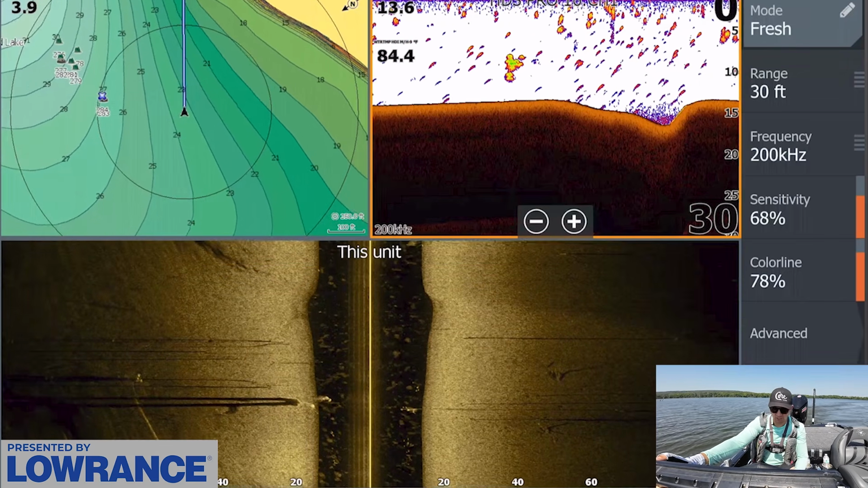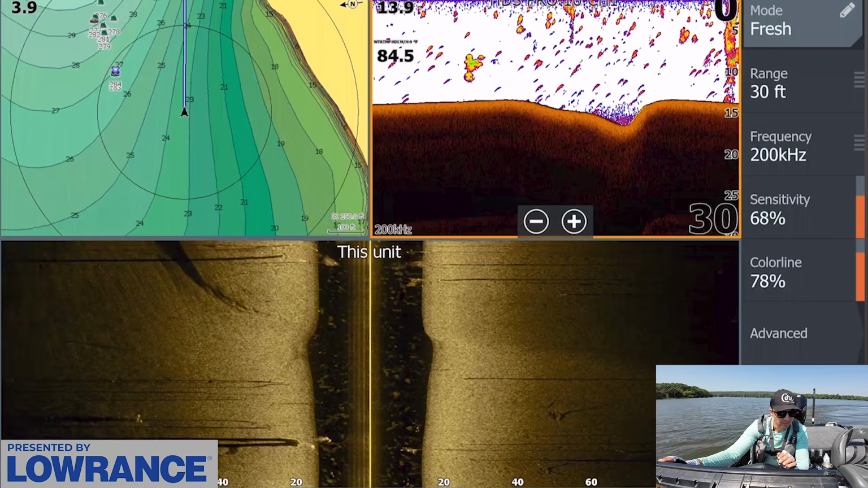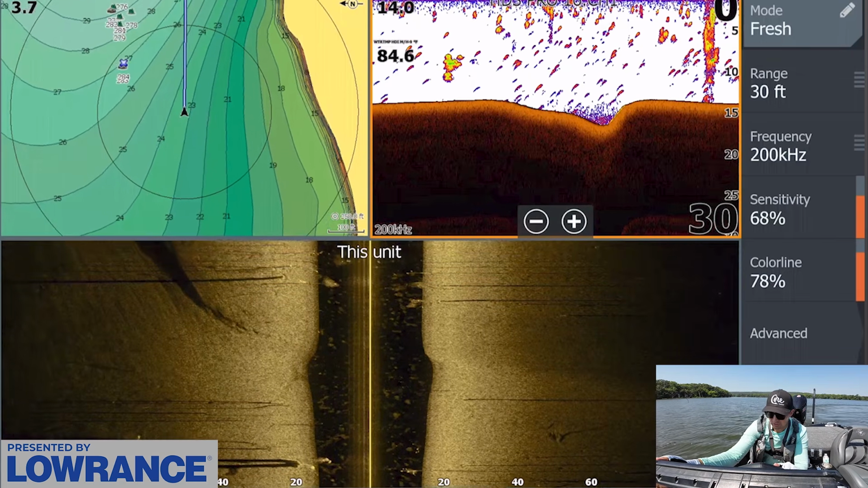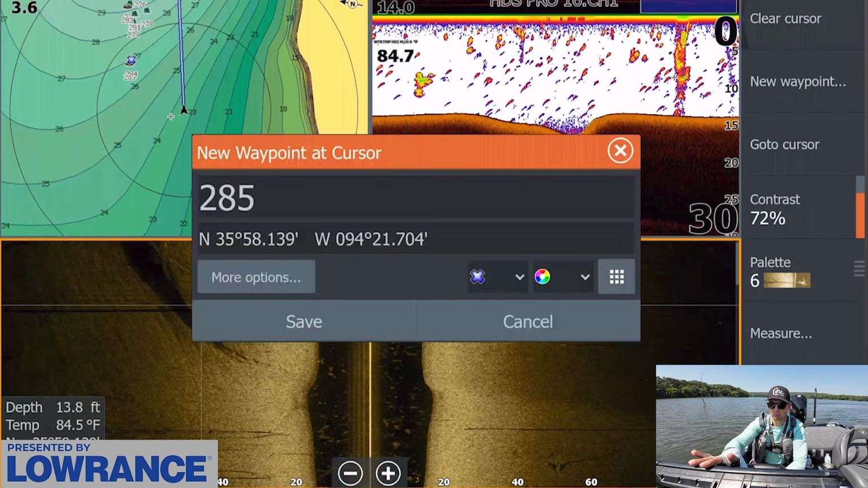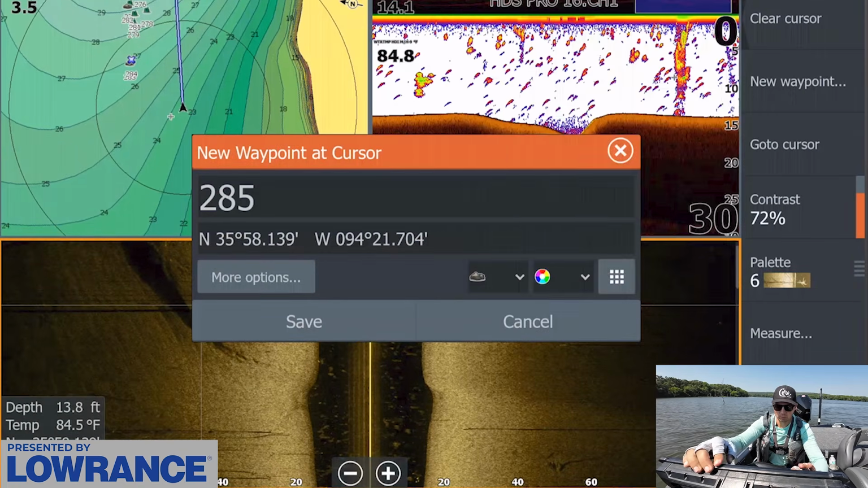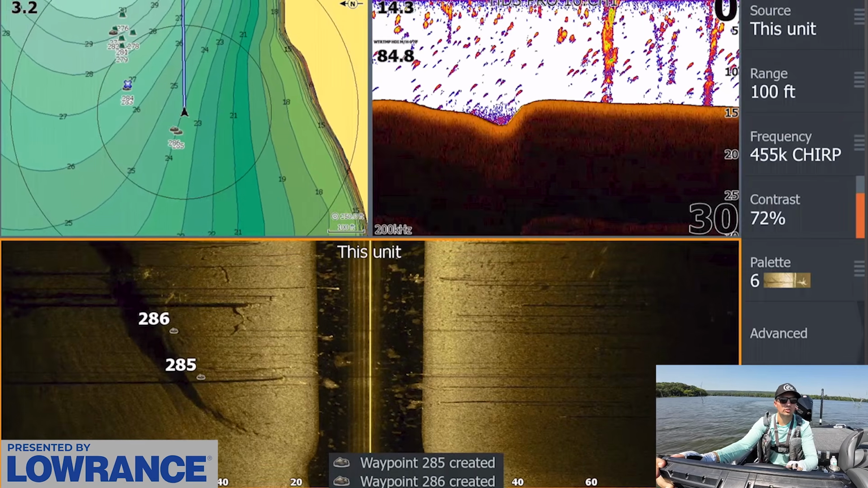It looks like there's a little bit of a channel on this side. Maybe the channel actually runs on this side rather than that other side like I was thinking it did. Yeah, there's a really hard edge right there. You can see that hard edge. It starts right here. So I'm gonna mark this with a rock icon. That way I can mark that hard edge. And that's probably gonna be a good little spot too to come back through.